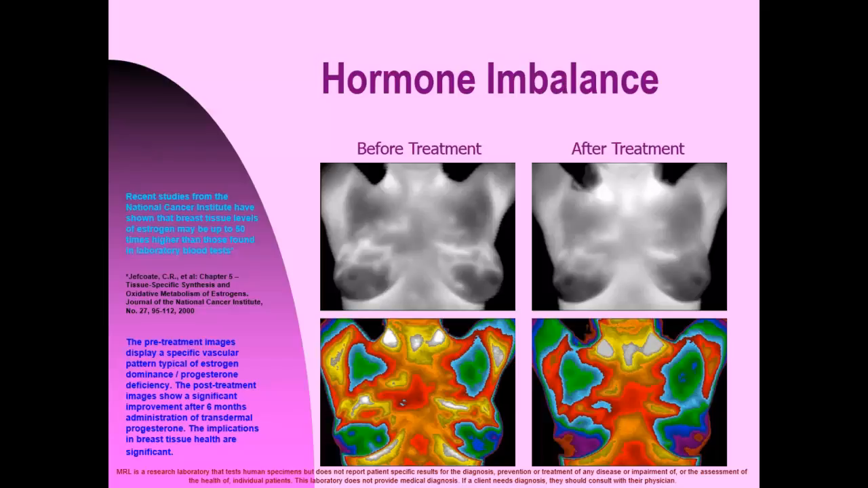Hormonal imbalance. Recent studies from the National Cancer Institute have shown that breast tissue levels of estrogen may be up to 50 times higher than those found in laboratory blood tests. The pretreatment images display a specific vascular pattern typical of estrogen dominance, progesterone deficiency. The post-treatment images show a significant improvement after 6 months administration of transdermal progesterone. The implications for breast tissue health are significant.